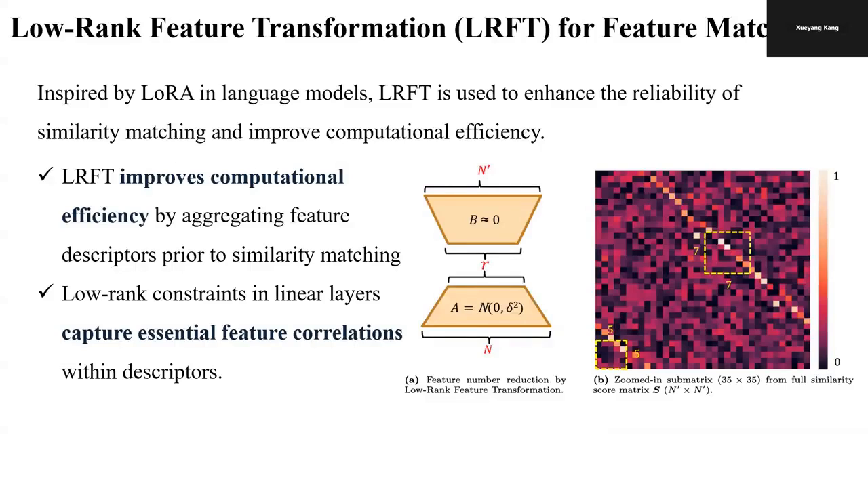Another key component of our model is low-rank feature transformation. This technique improves computation efficiency by aggregating feature descriptors before similarity matching. The right figure illustrates LRFT of our model. In figure A, LRFT reduces the feature number by applying two linear transformation layers A and B with low-rank constraint R. In figure B, the zoom-in submatrix shows the similarity score matrix after LRFT.